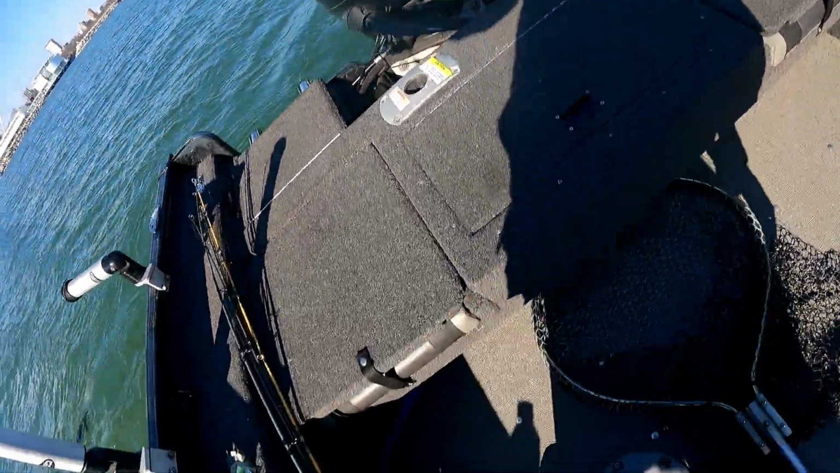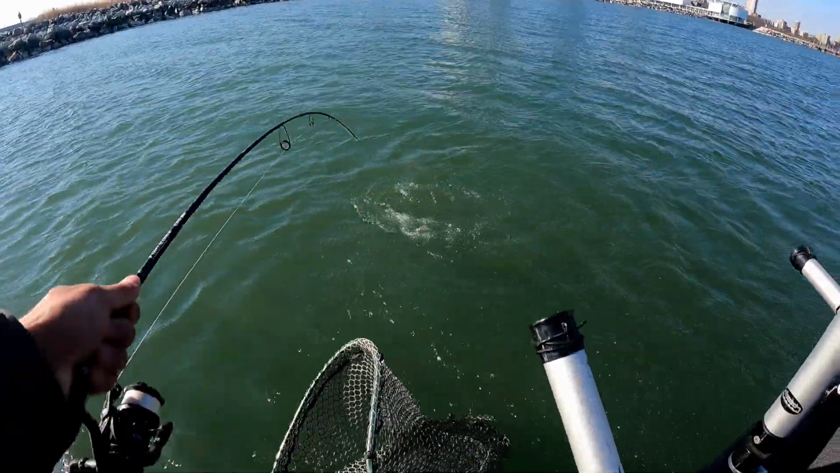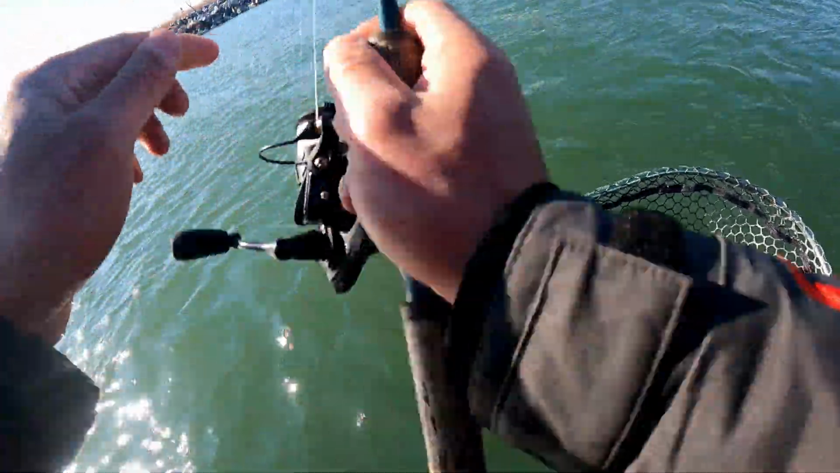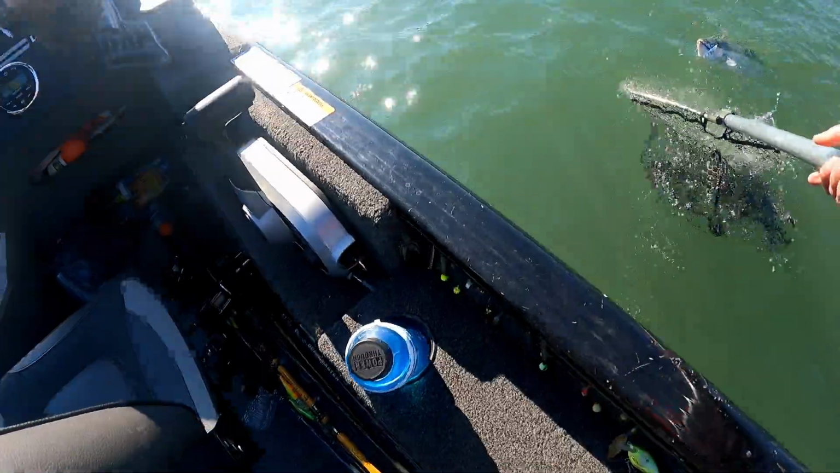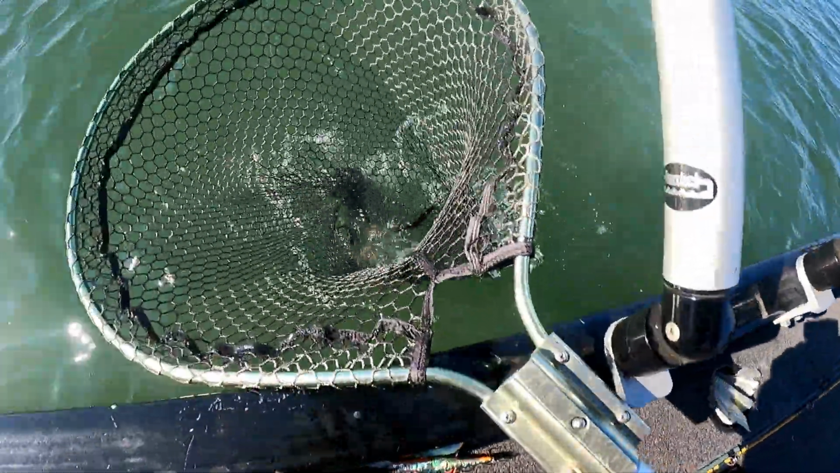So cool. You guys can hate on the Live Scope, but I'll tell you, I would never have caught this fish. Holy cow, if I did not have scope on. That's a big, beautiful steelhead right there. Gorgeous fish. Get him in the net. Got her. Nice female, fresh out of the lake, guys. It's March, early March.